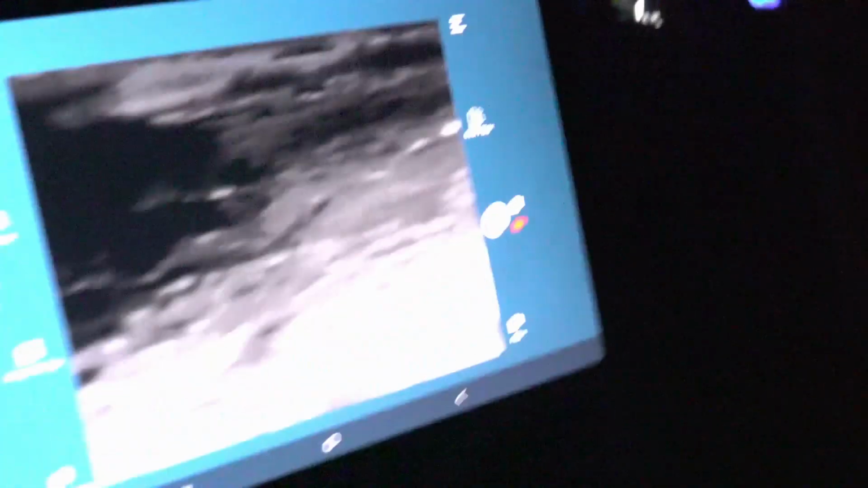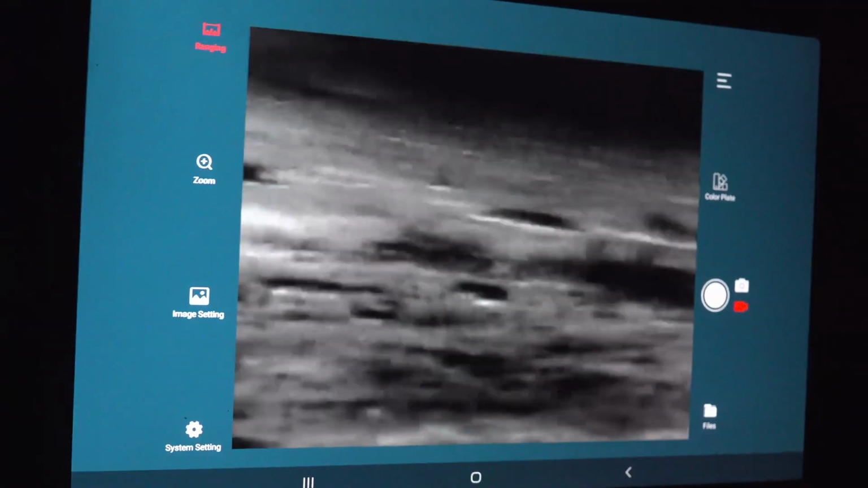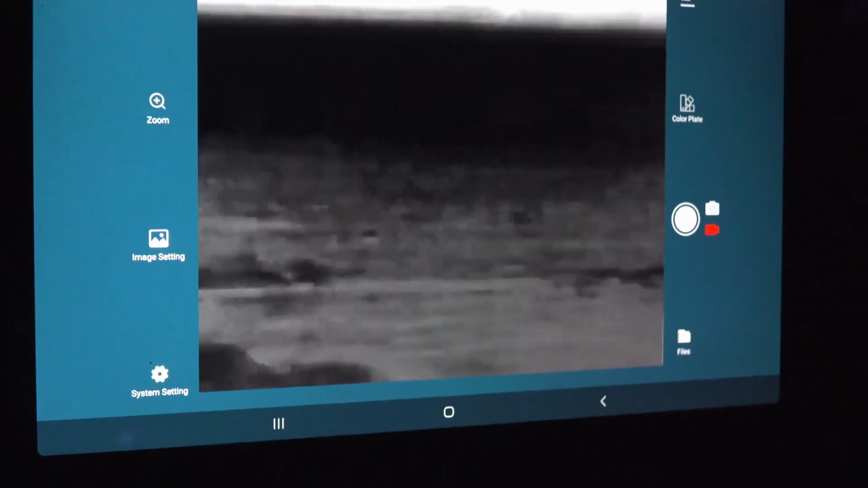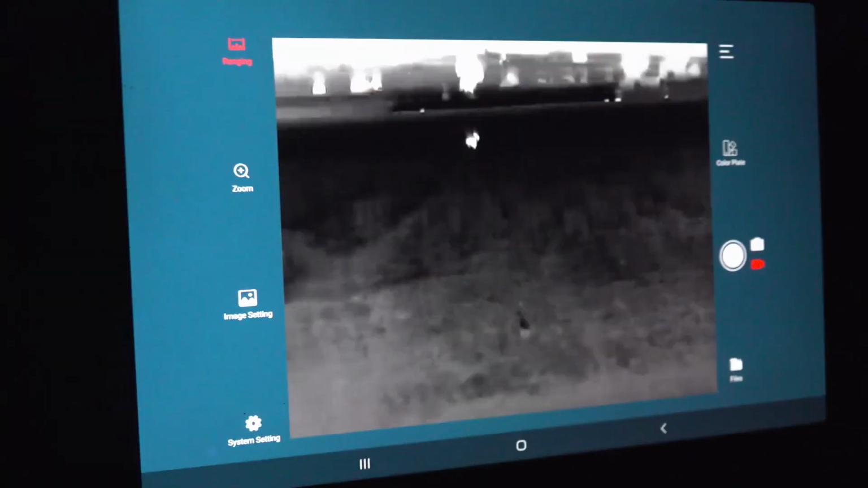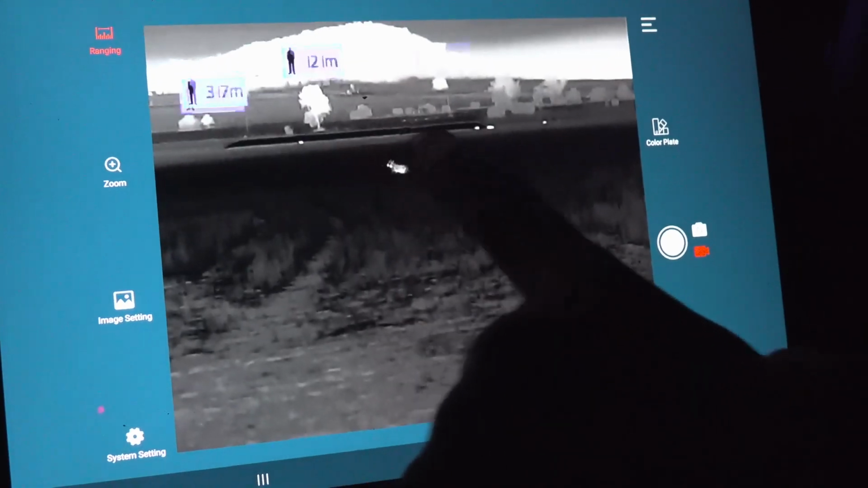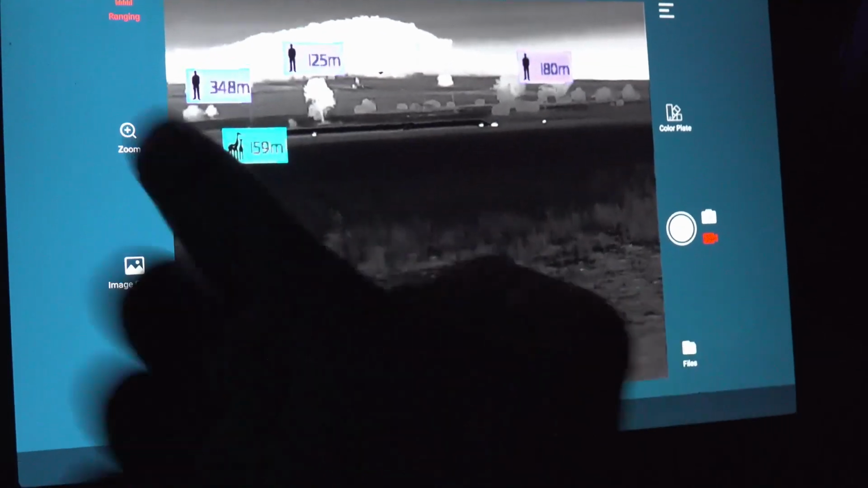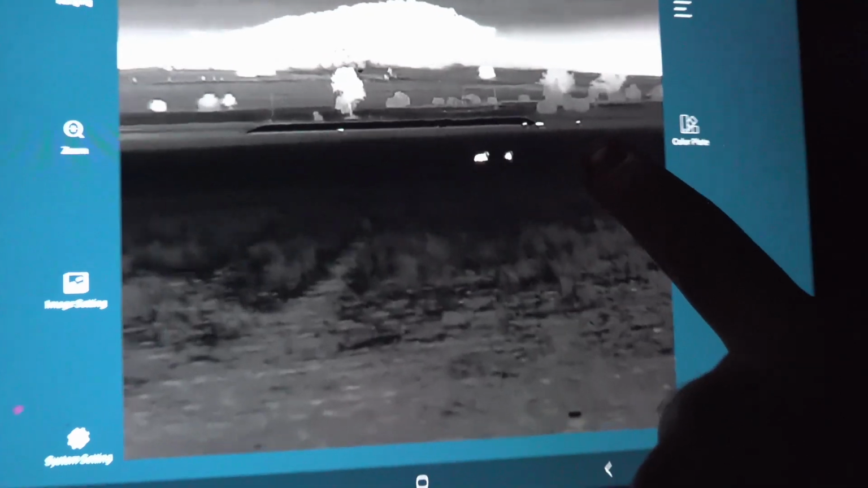I'll try to get through here. It's just through this timber. Might be able to get a bit of thermal footage here. Pretty sure the sausages are that way. Yeah, that's the sausages there, and they're the pigs. Does that make sense? Mm-hmm. Looks like there's a big fella out to the right.